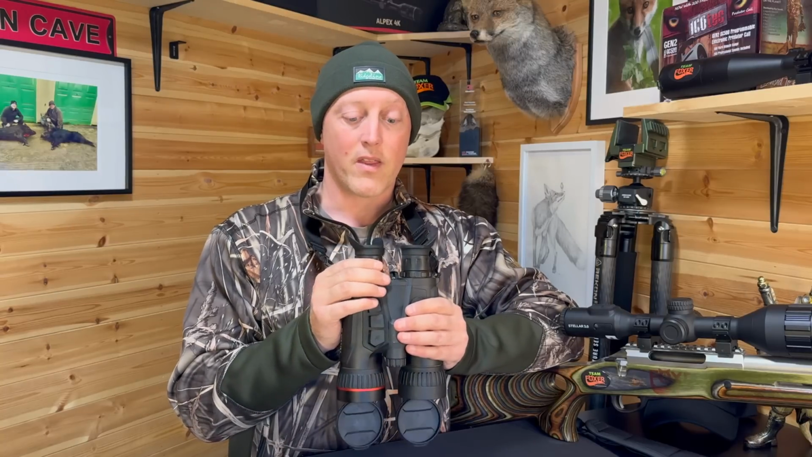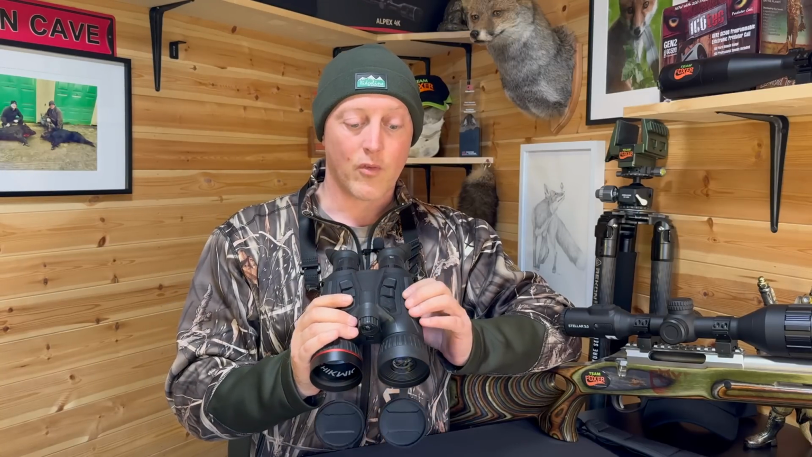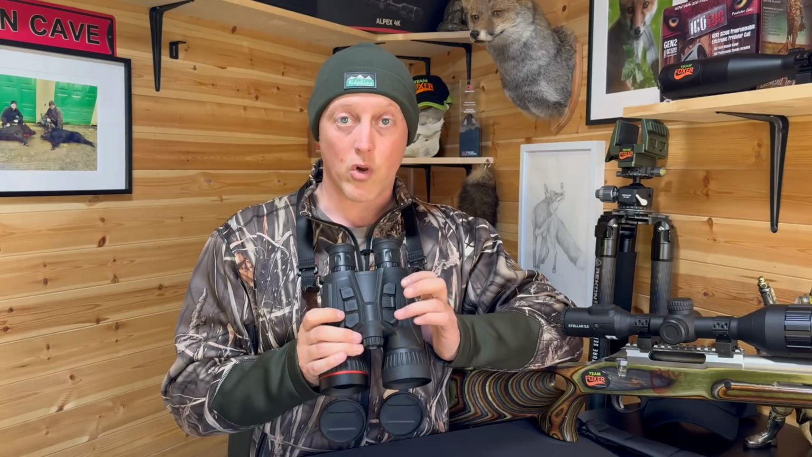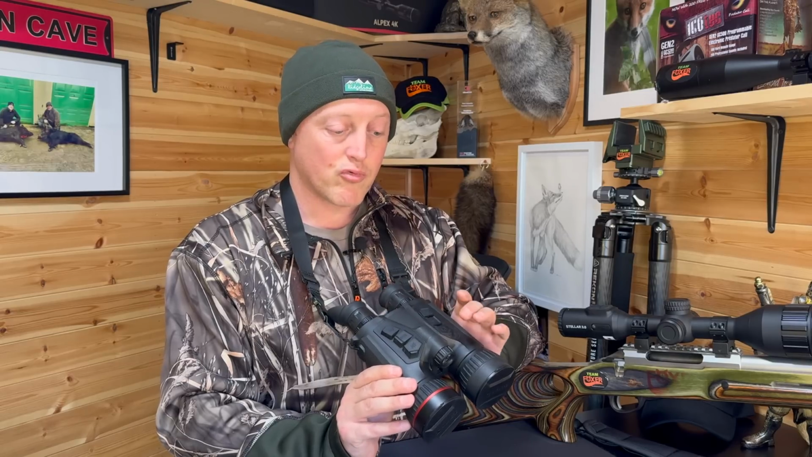The fact that you can set these up to really fine tune the image quality for your eyes. You can take pictures, you can take videos. So I'll just run through the controls on the top here. You've got your power and standby button here, which is great.